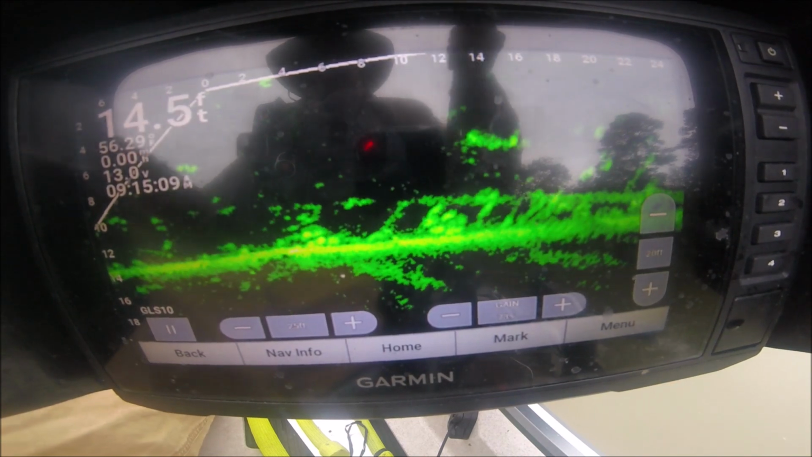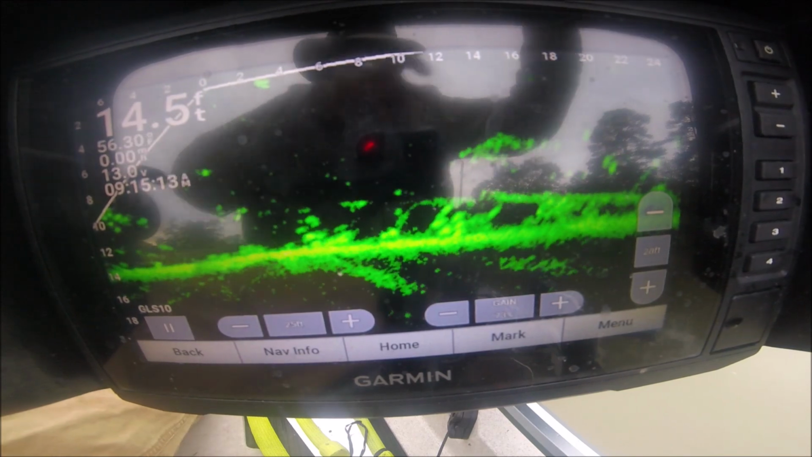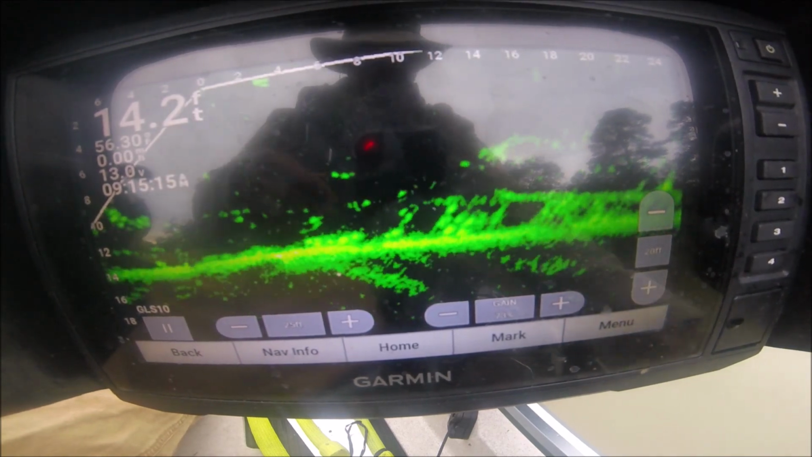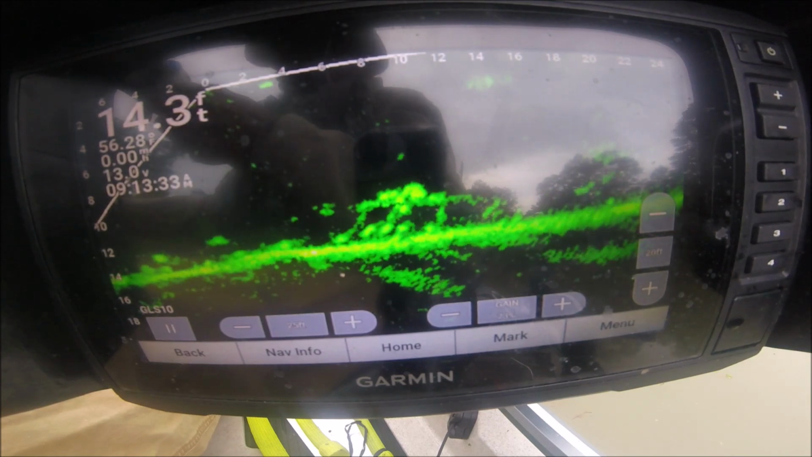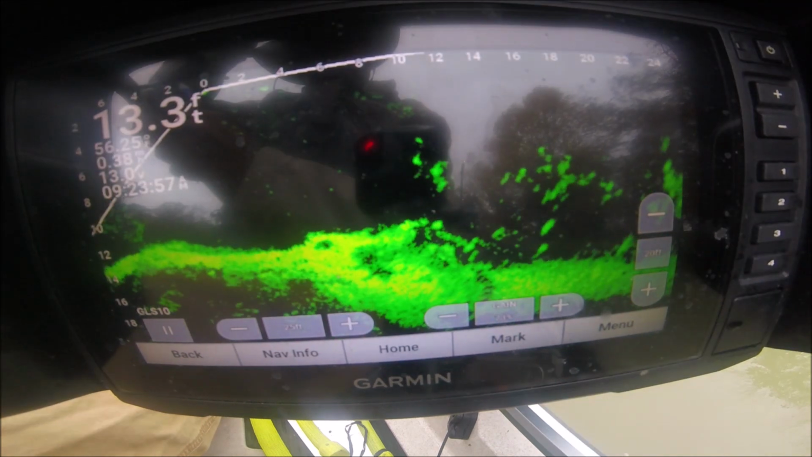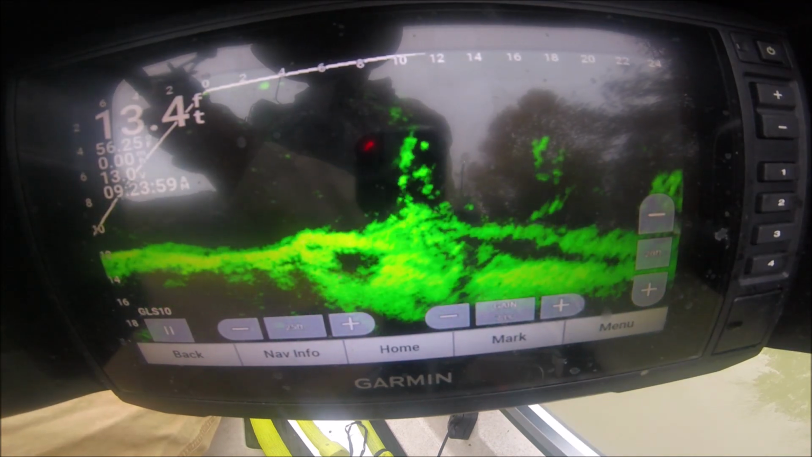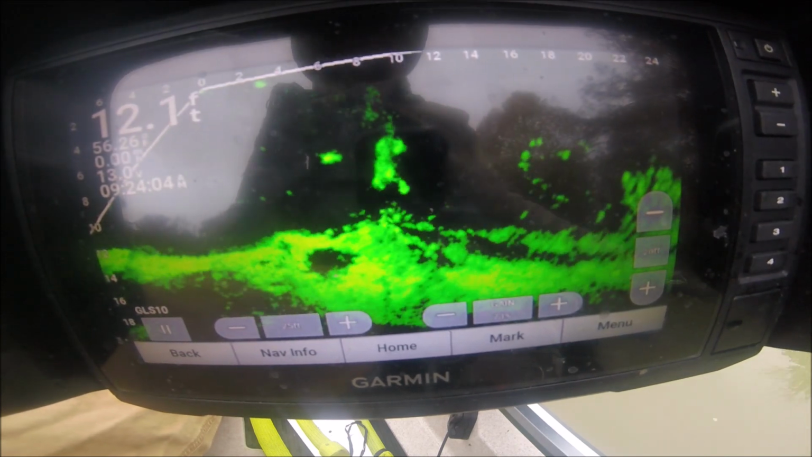He picked it. So most likely that's a catfish or something. This tree usually holds a few fish. I'm gonna try to see if I can hone in on some of them.